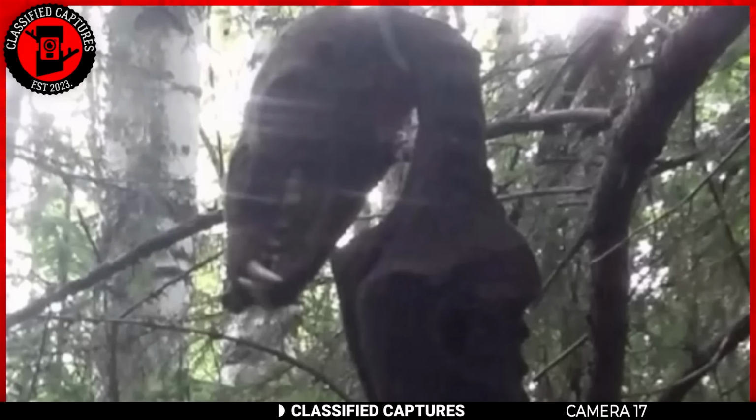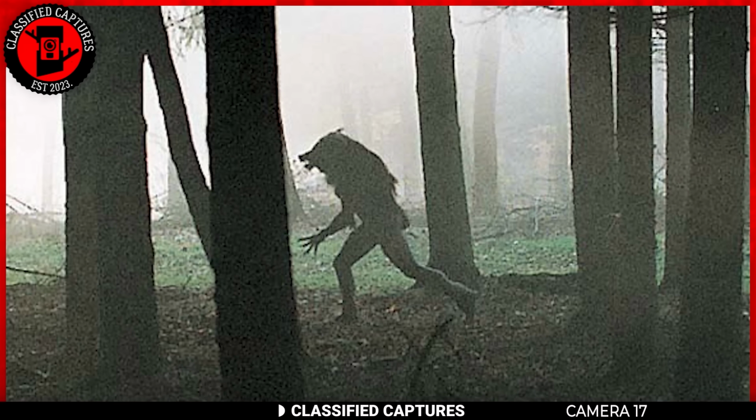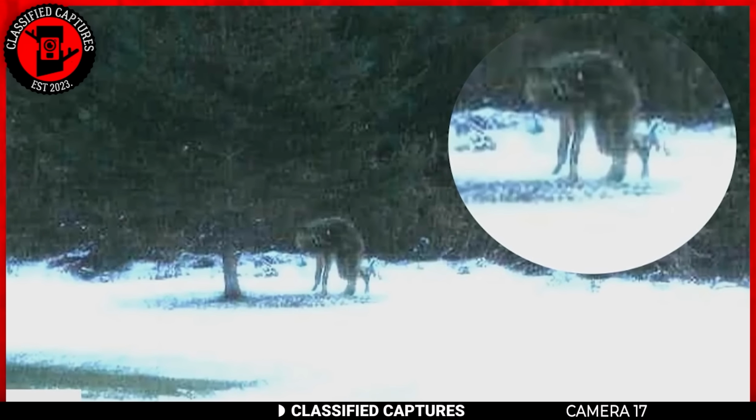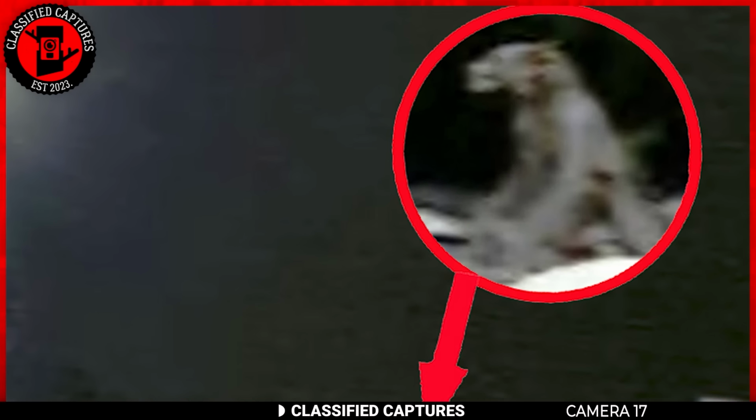The Dogman is a creature that has been the subject of many myths and legends for centuries. The creature is believed to be a hybrid between man and dog, possessing the physical attributes of both species. Sightings of this creature have been reported all around the world, but they're often dismissed as mere hoaxes or misidentifications.